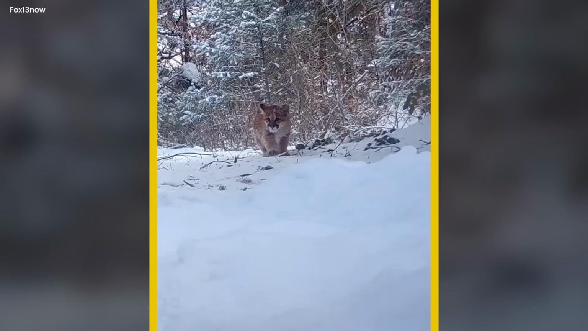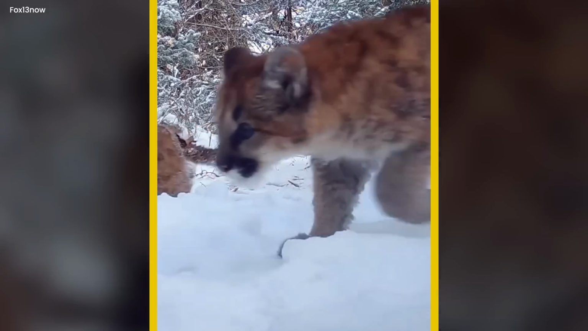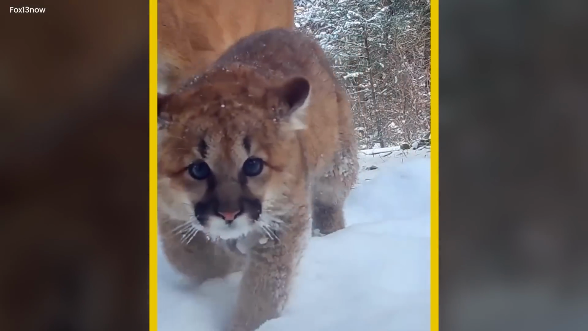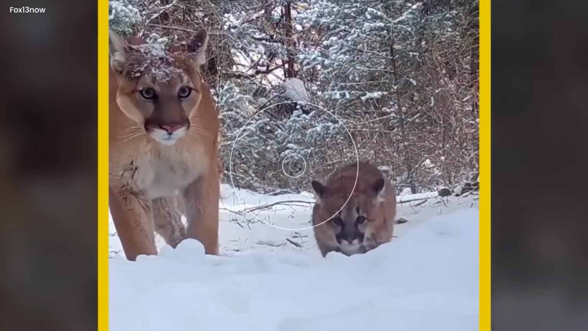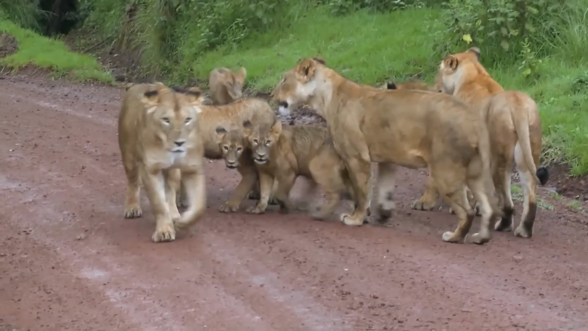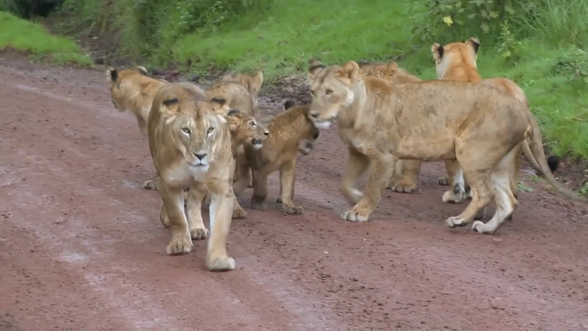As they moved together across the rugged terrain, the camera's lens captured the connection between the protective mother and her inquisitive children. This extraordinary look into the private lives of these magnificent creatures highlights the delicate family dynamics found in nature and serves as a reminder of the complex relationships that exist outside of our field of vision.